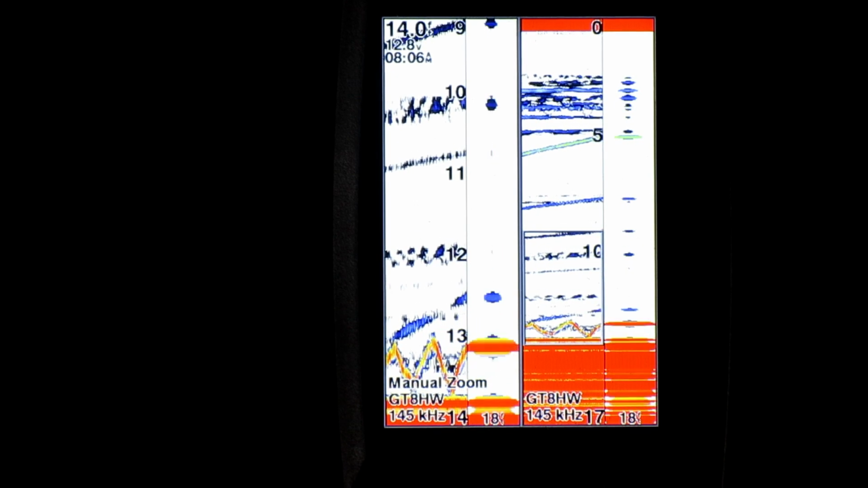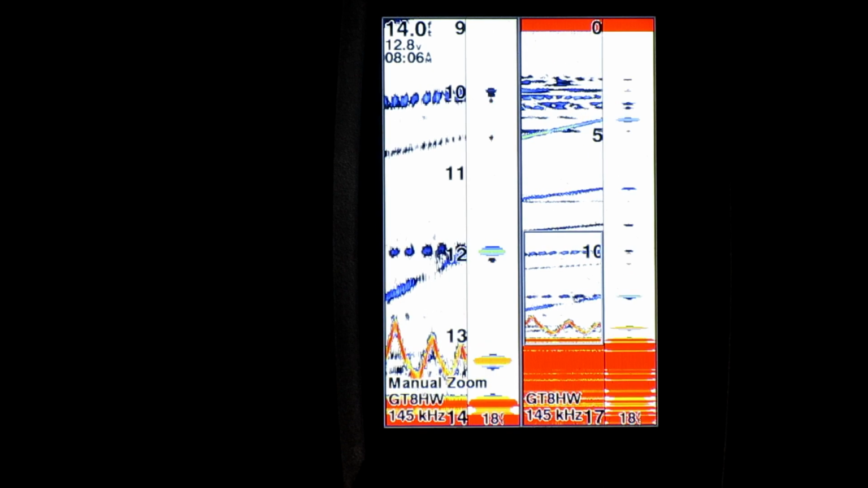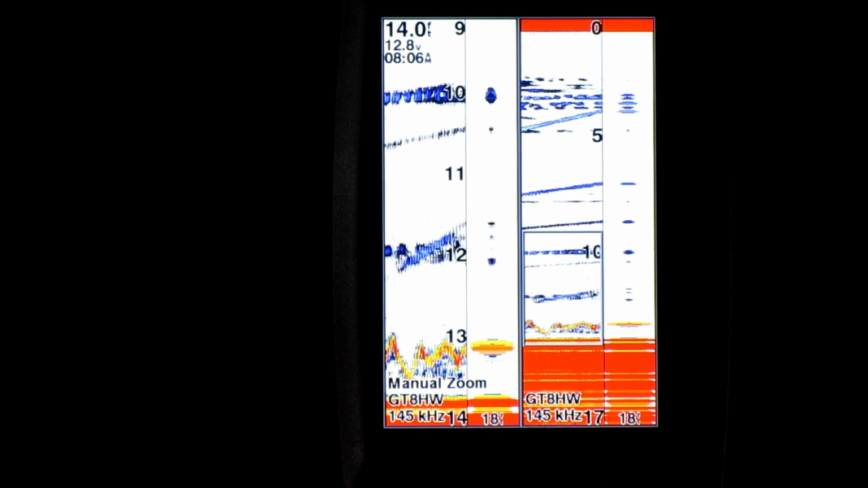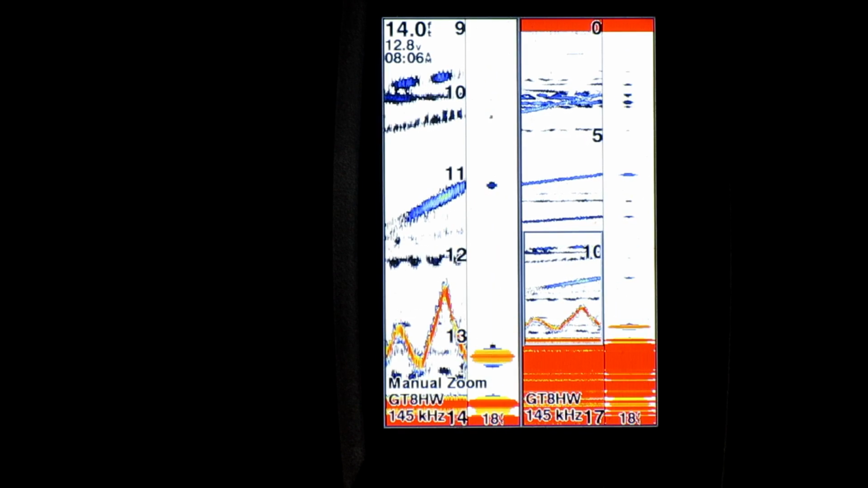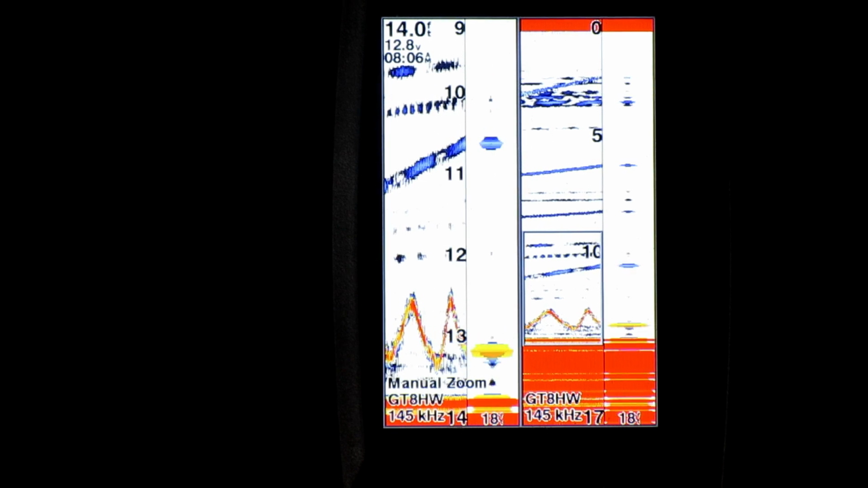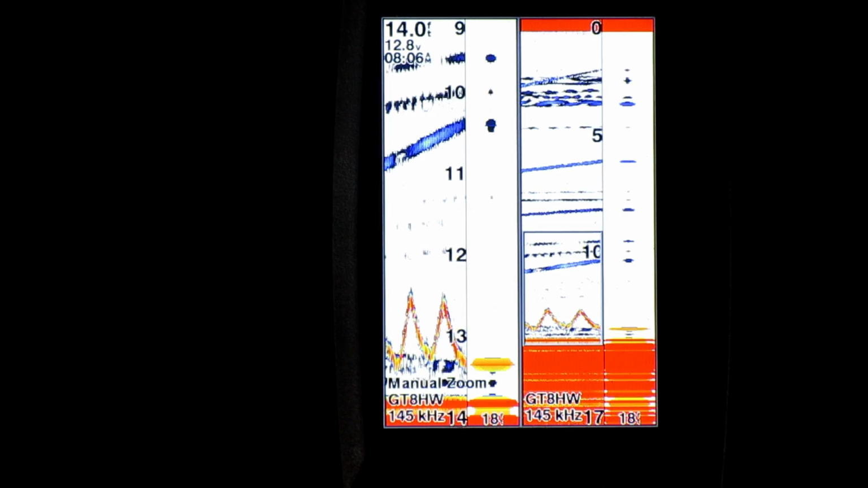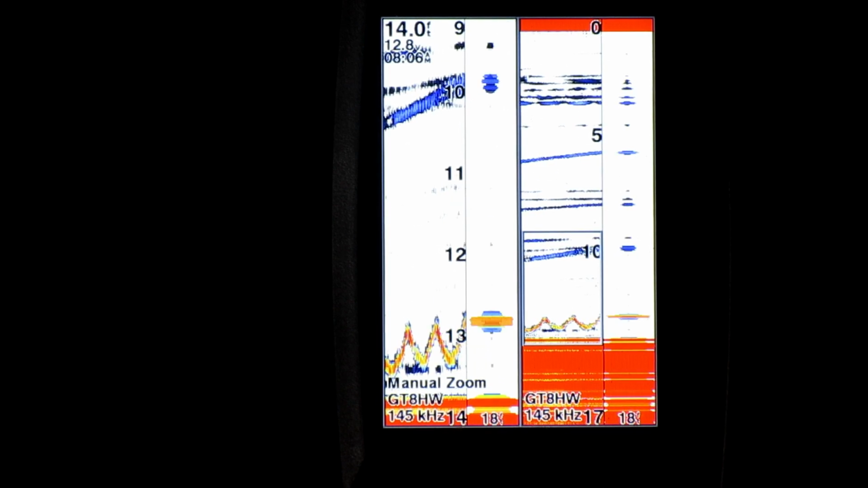Not so much on the right hand side. You can see it, but again, it's just a little line down near the bottom. But when I go to that zoomed in section, you can just see how detailed you can position that jig. Again, this is 14 feet of water, and I've done this with that same little tiny jig head in probably 30 feet of water, and you still get a very good picture of what it's doing down there.